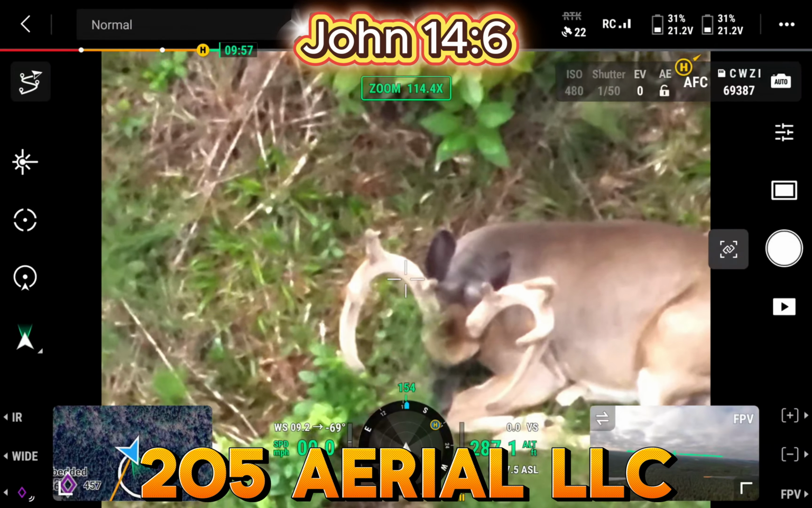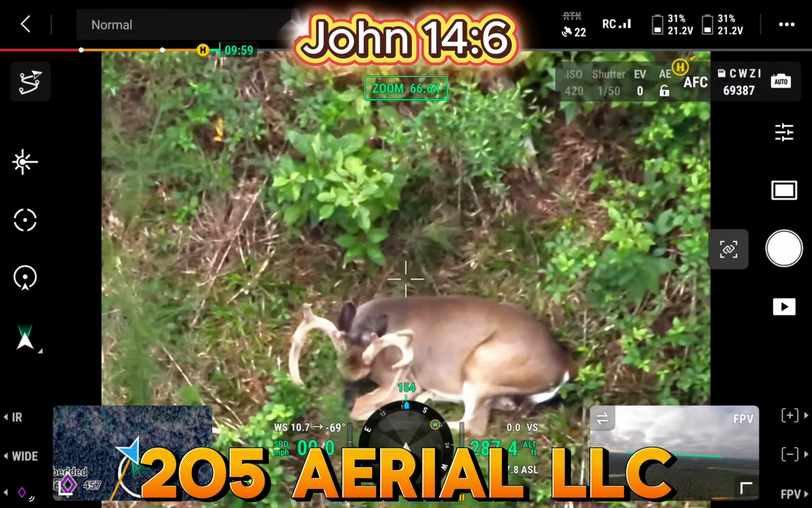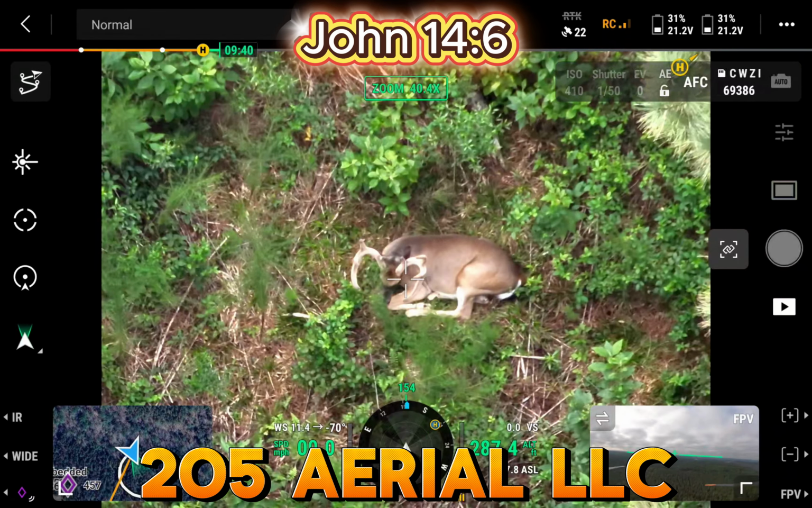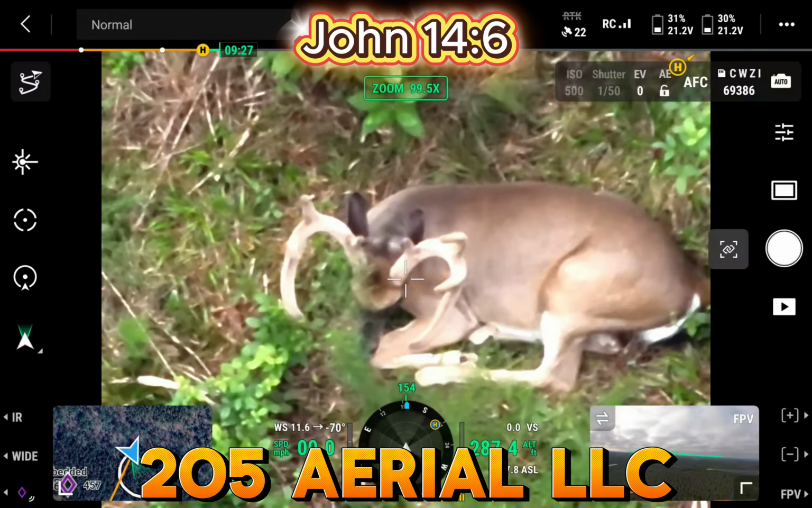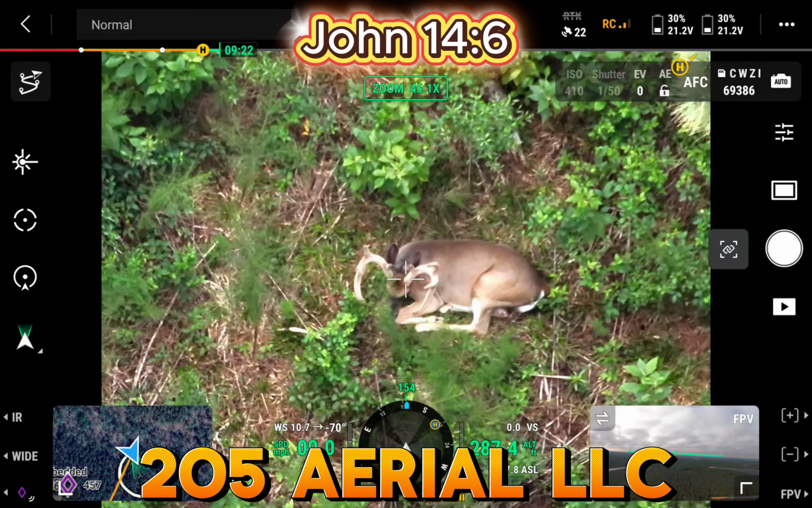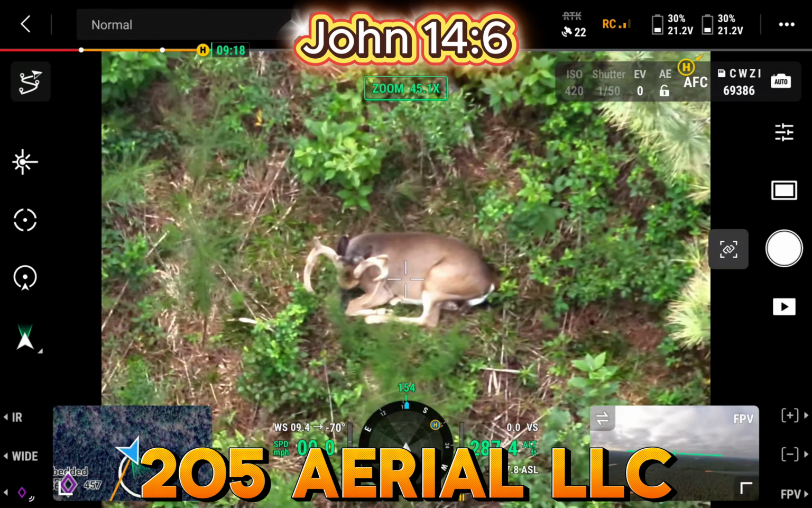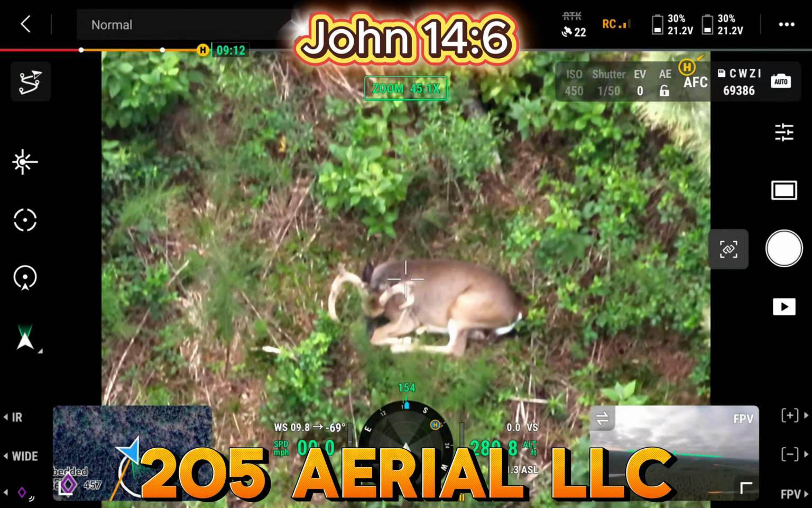I wish I could get. Oh, this is the one that's got the hooked. Looks like a hooked G2. Yeah, he's an old deer. I think this is the 5.5-year-old. He may be 6. I mean, he's on the older side. I know he doesn't look like it sitting there. I think this is that deer. But if it's the one I'm thinking about, he was a 4.5 or 5.5 last year. He's a good buck.